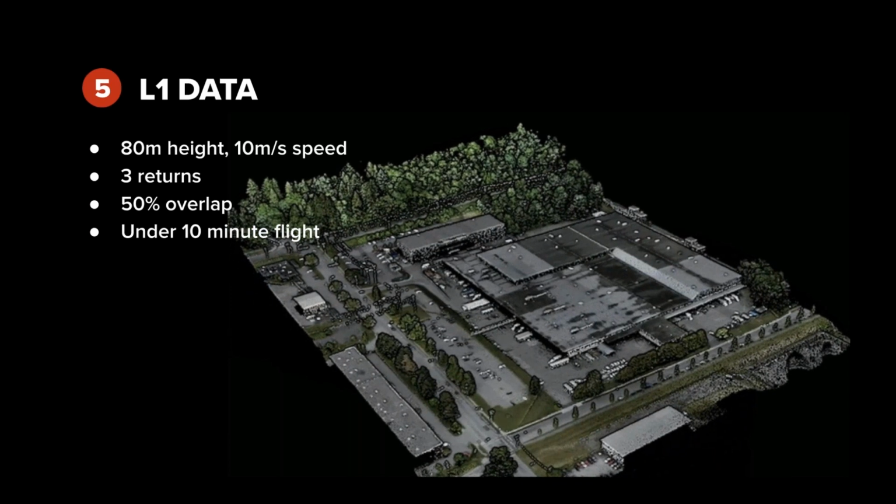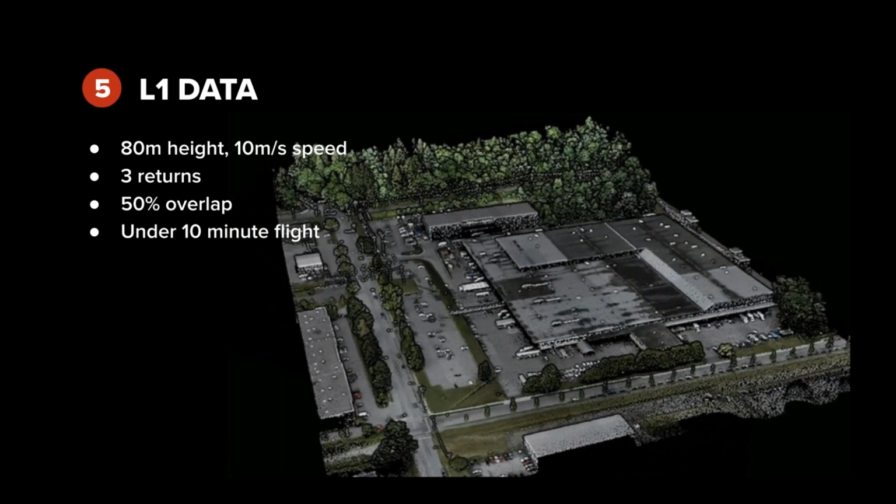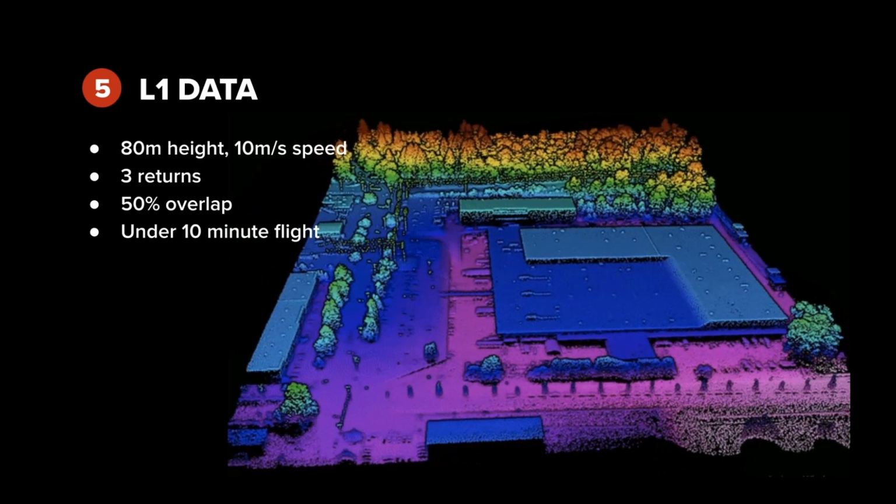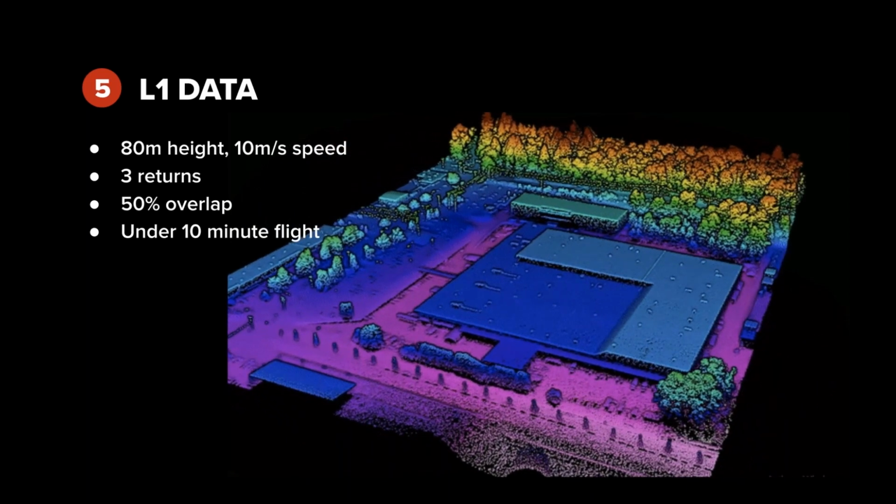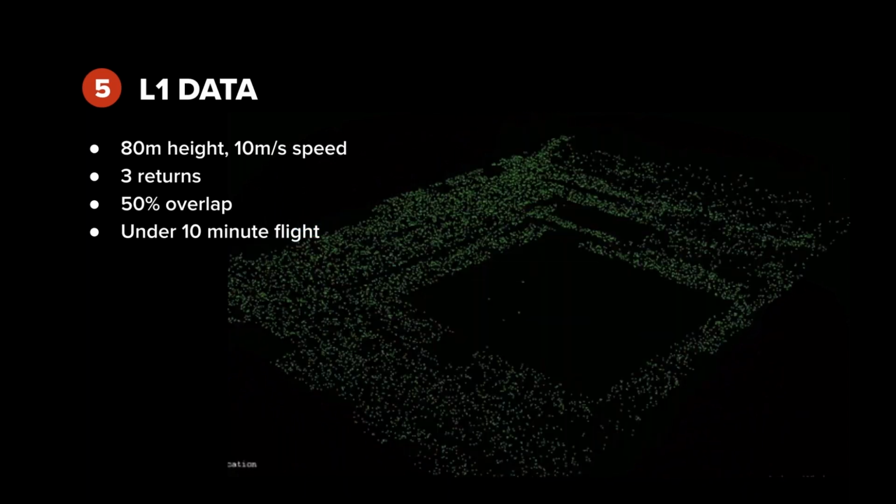All right, thanks very much for that overview on the workflow, Van. Very comprehensive. So let's have a look at a data set we collected with the L1 and have a look at the parameters we used in the field and the results that we got.